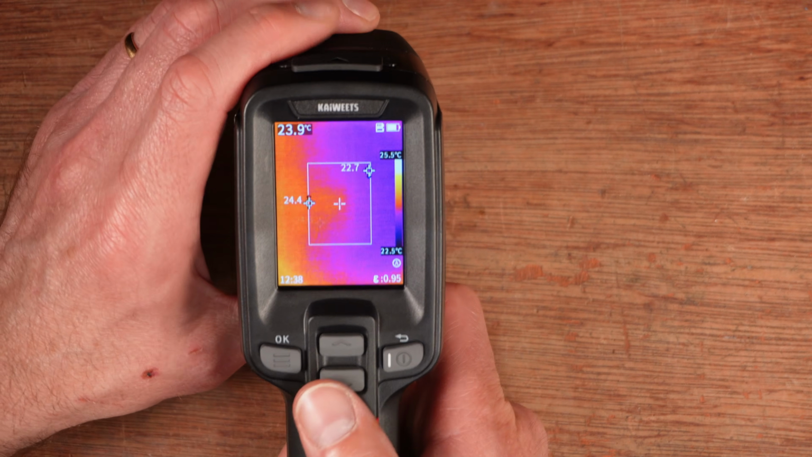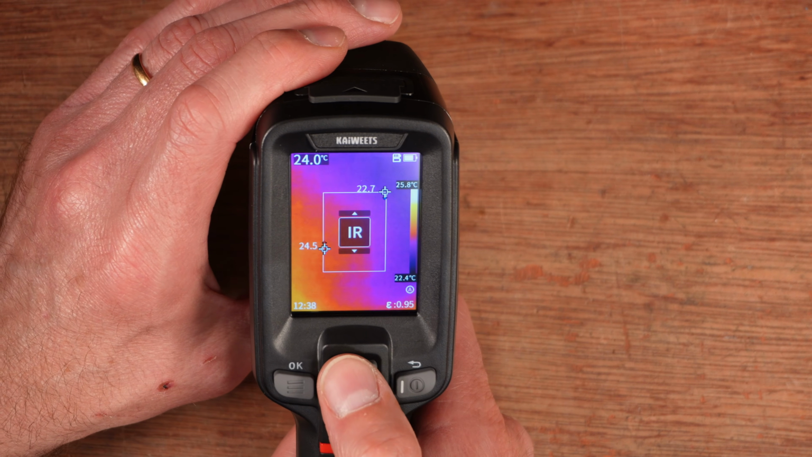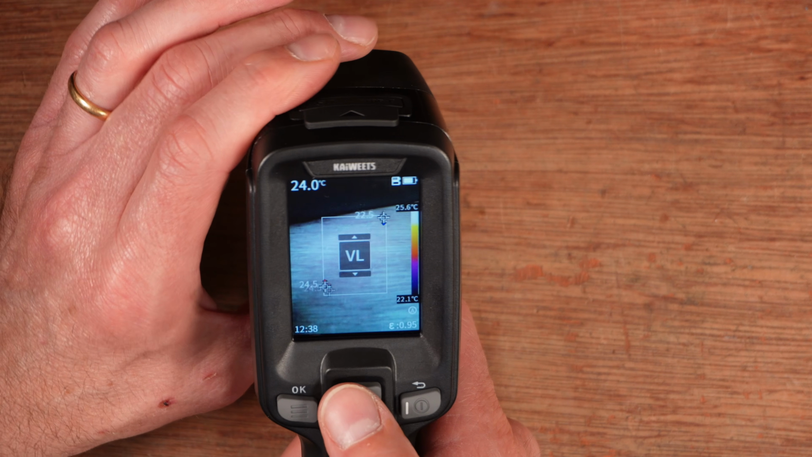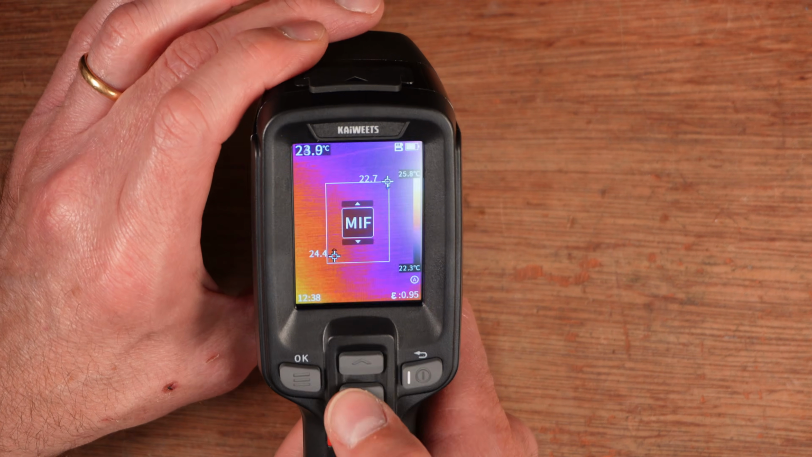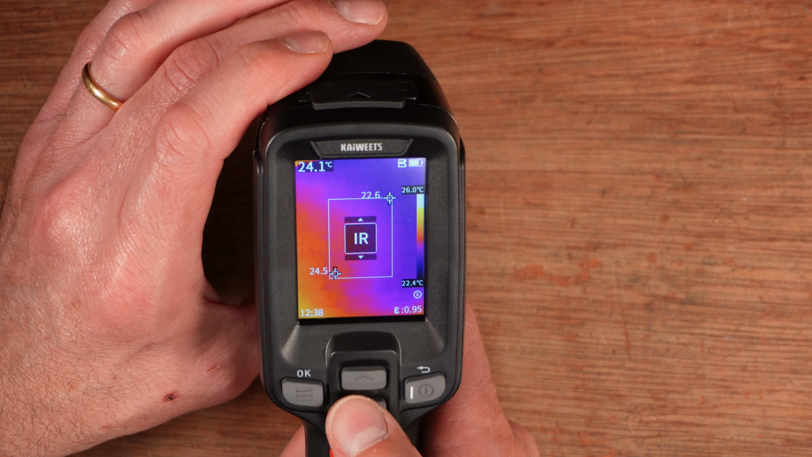So if I go back to here, now in this mode, the up and down buttons will switch between the different modes. So we've got visible light, picture-in-picture, infrared only, and MIF, which stands for multispectral image fusion. I think they should have changed that to multispectral image light fusion. Would have made a better acronym. Oh no, maybe not. Anyway, that's what it's generally on all of the time.